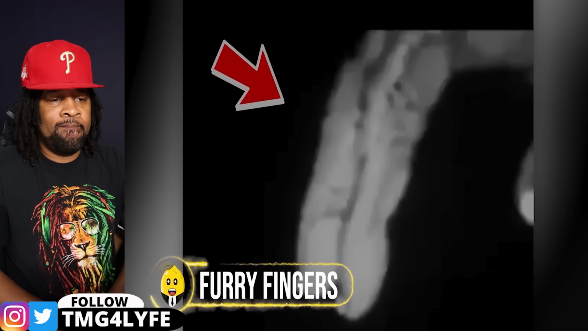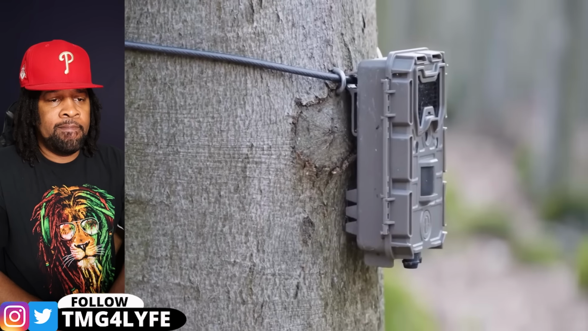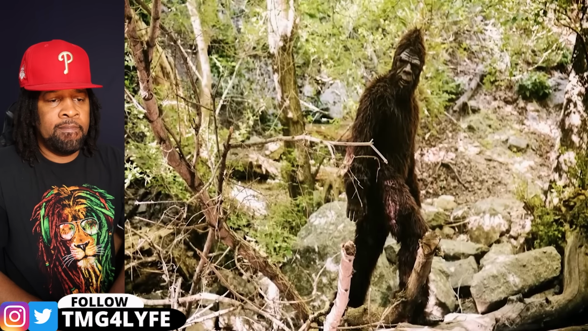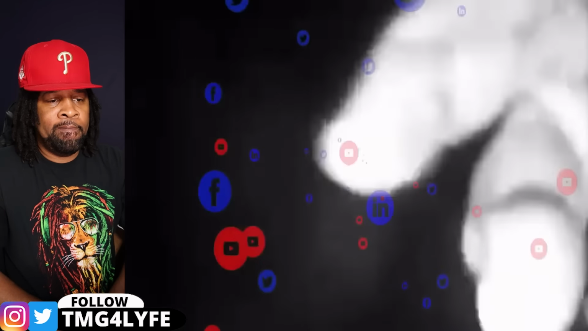But what do you think? Furry fingers. A trail camera captured something truly bizarre. Could this have been a possible Sasquatch sighting? In 2021, a trail camera picked some strange, furry fingers up close to the lens. When this footage made its rounds on the internet, people started buzzing about it. Could this have been a Sasquatch's hand caught on camera?